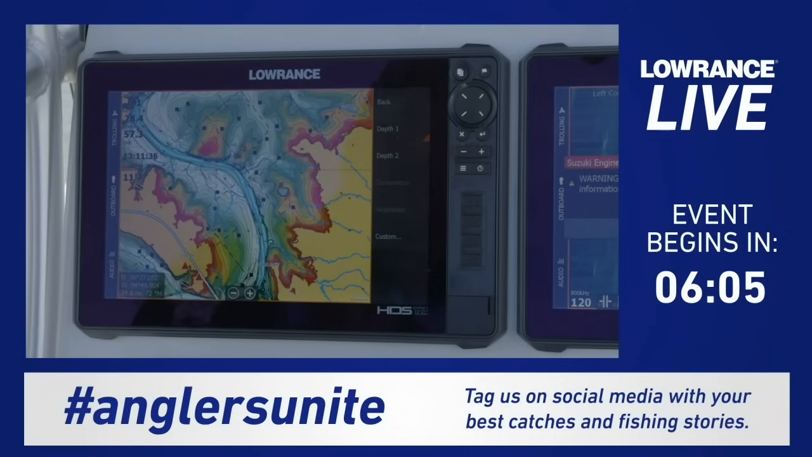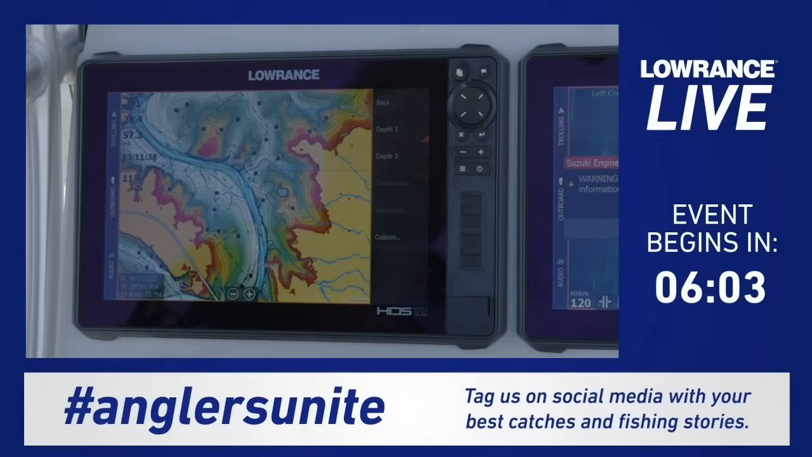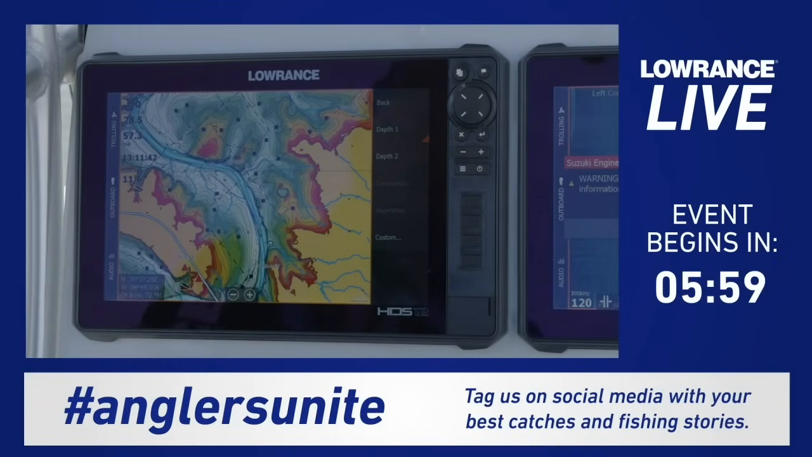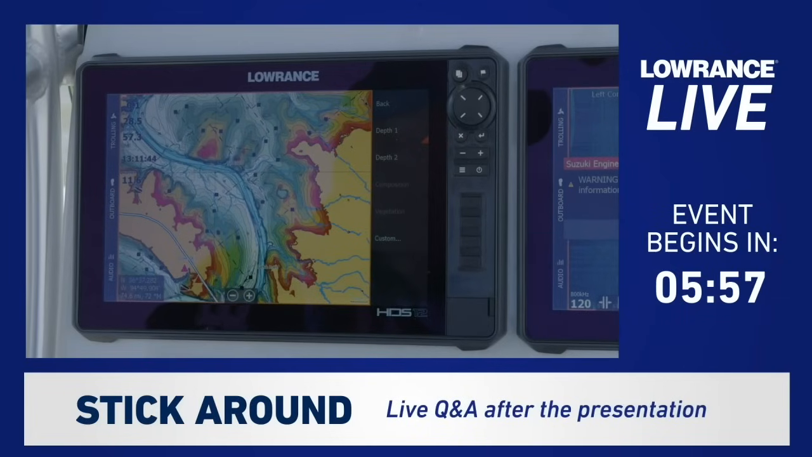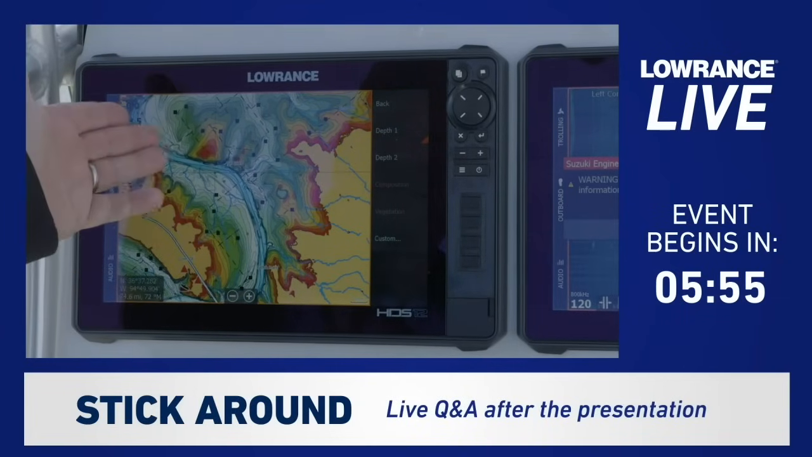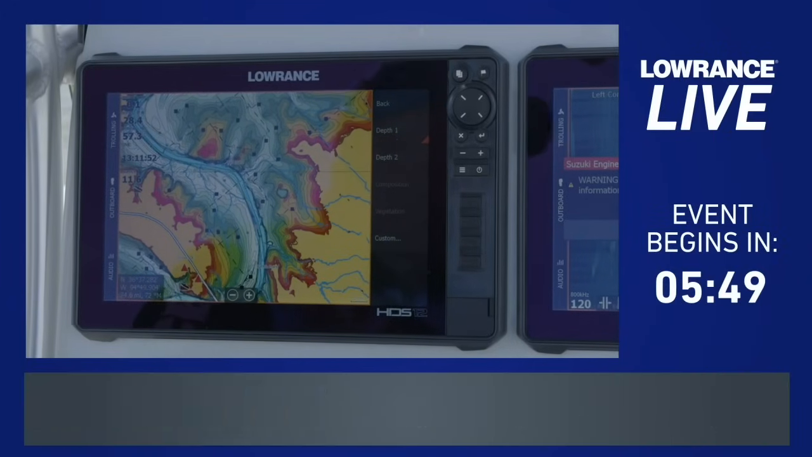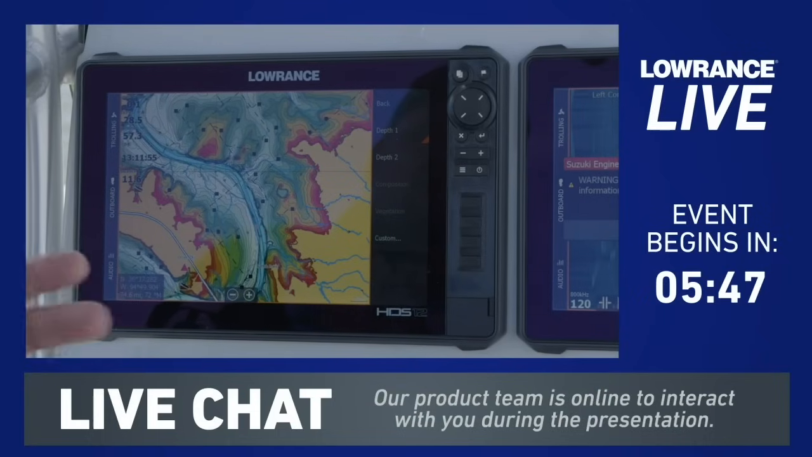So using your custom depth shading is great for things like finding humps to fish, because you can see the contour change. Again, it's good for finding these spots that really come up out of the water. It doesn't necessarily show that it's an island right there. And if the lake's down low, you're definitely going to have an island there. But if the lake's at a normal pool level or a little bit high, it's going to show you that, hey, if you're going to run through this area, you need to be careful because there's a shallow spot.